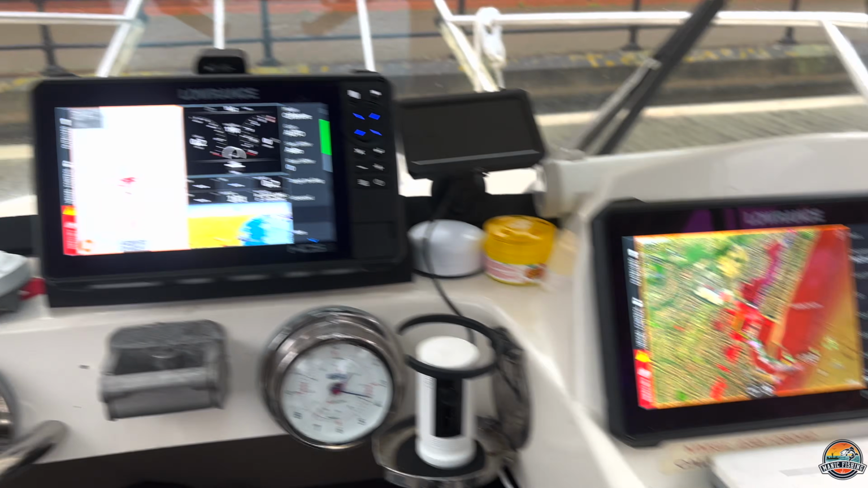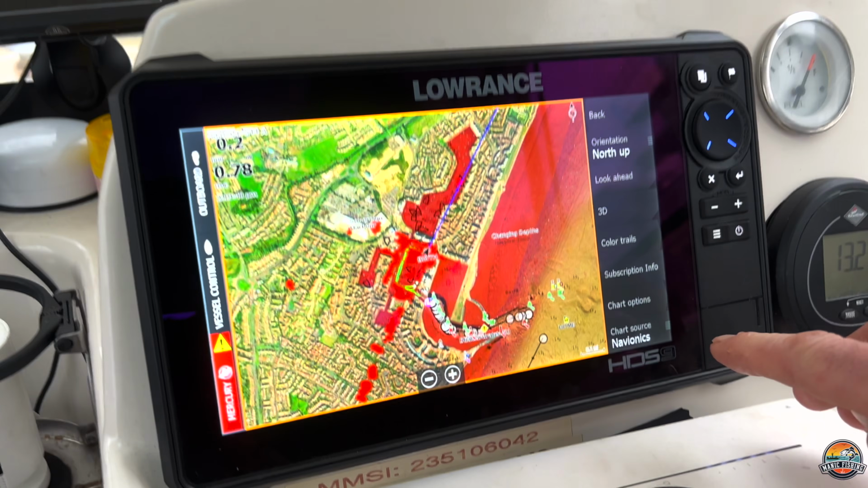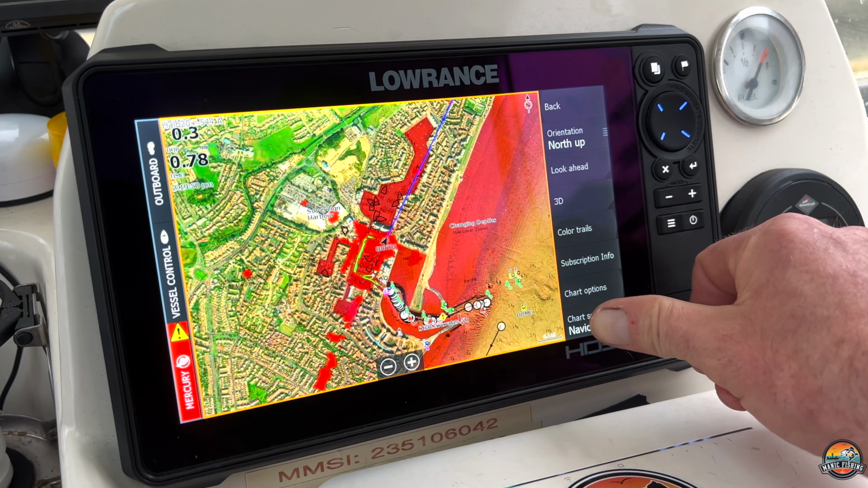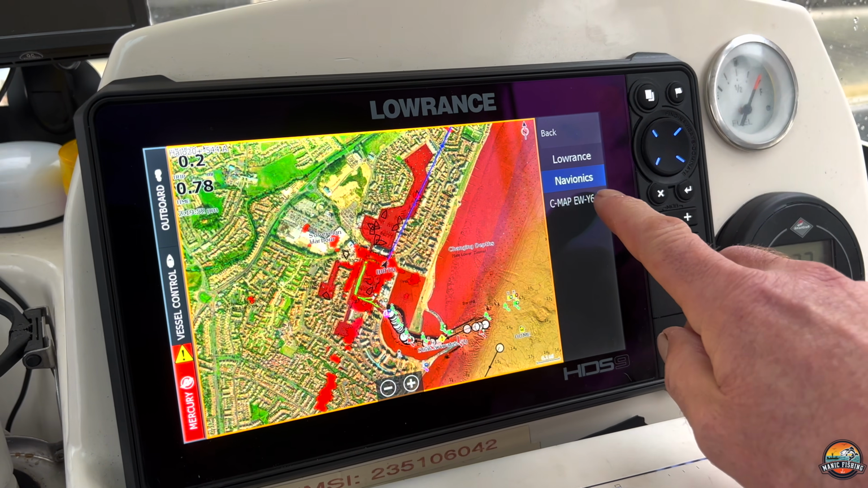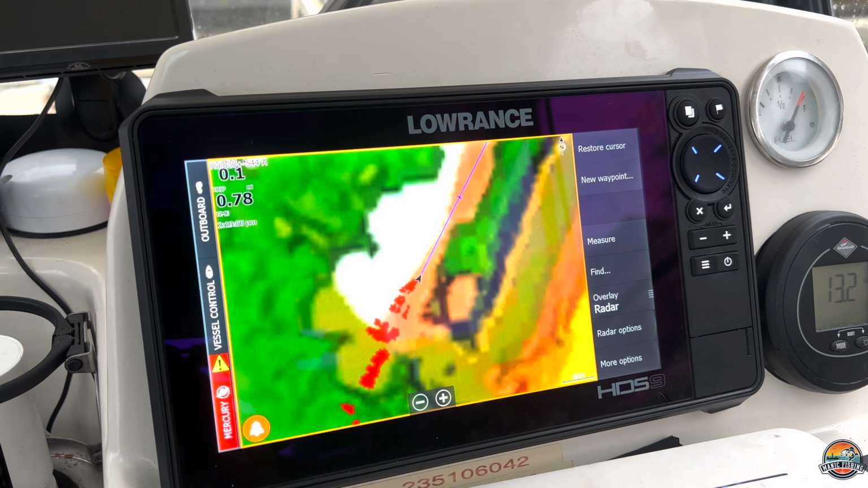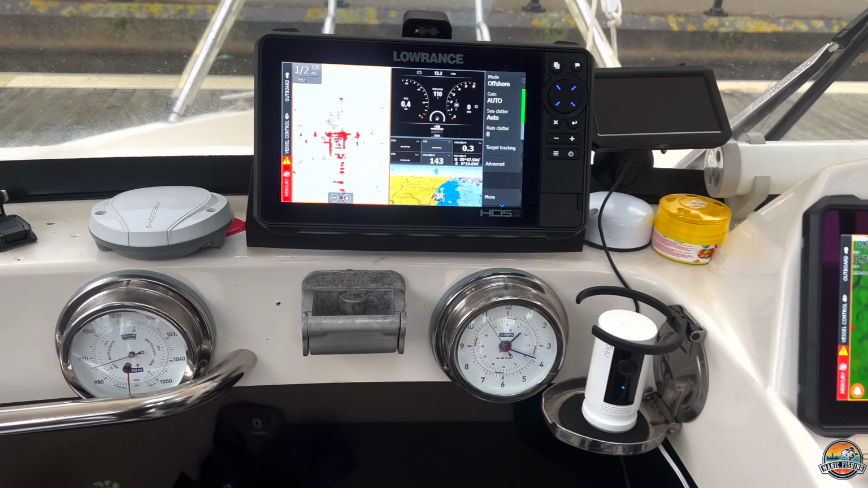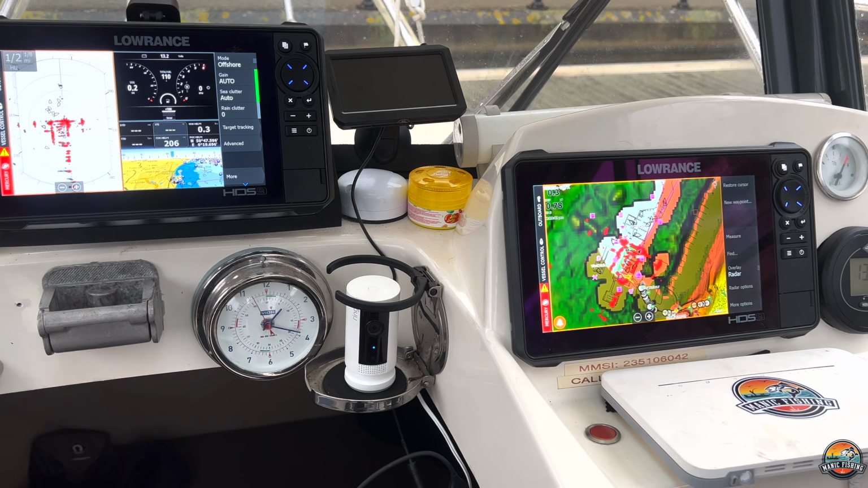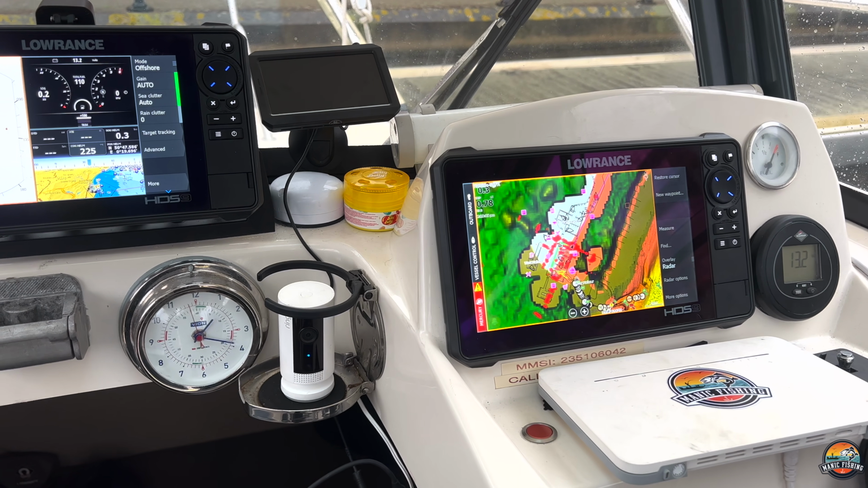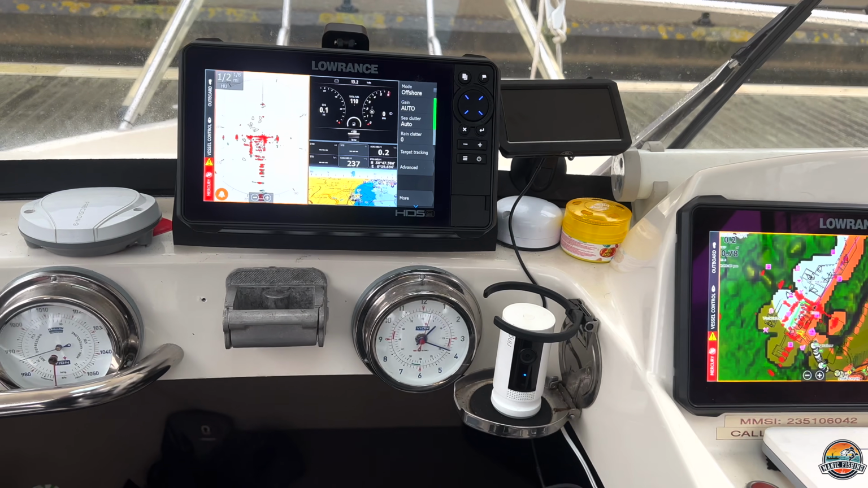Okay, on this unit I can run two different charts. As you can see, my chart selection, that's Navionics, and there is C-MAP Reveal. They're both superb maps, but as I say, you can run both on this, or the base map, which is like a Lowrance standard map, but these maps here will give you all the relief shading.